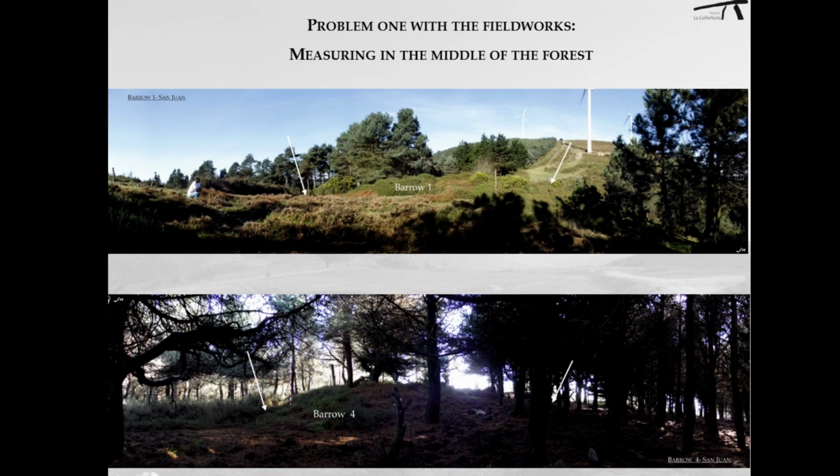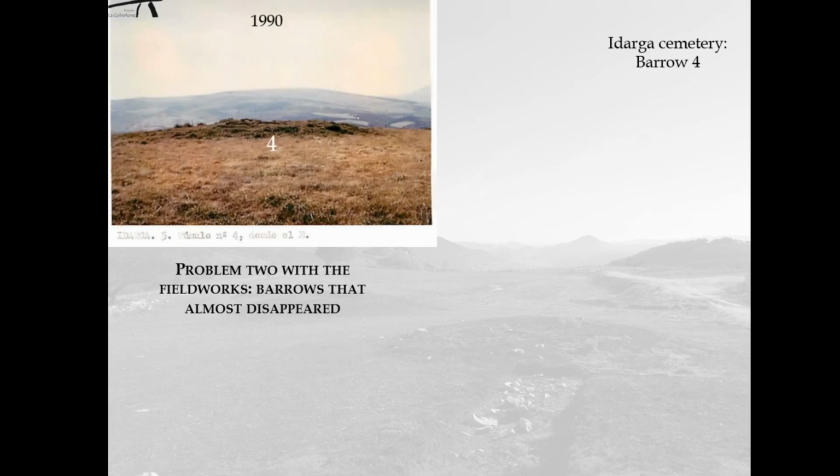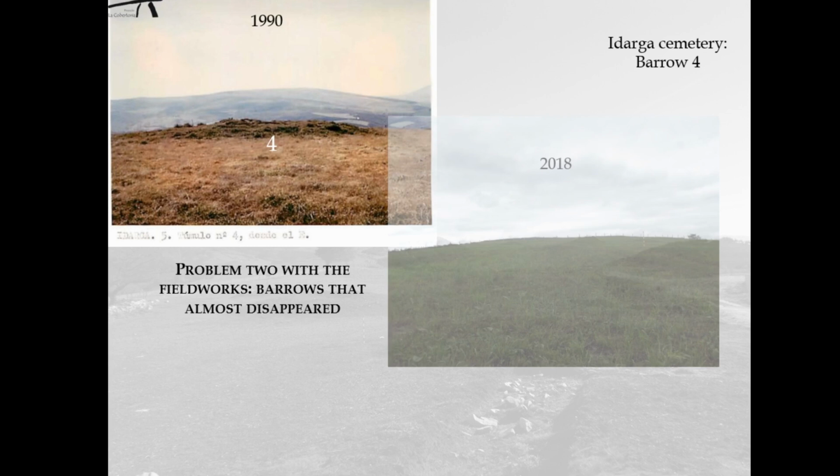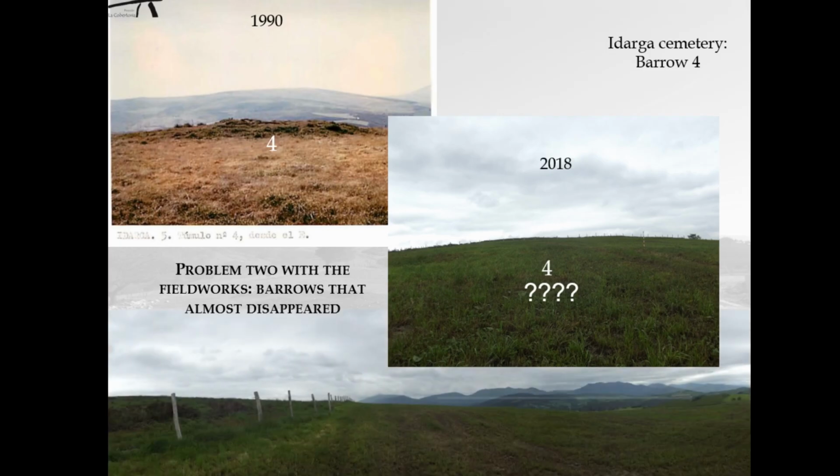Another group of barrows, considered as Hidalga's cemetery, show us the second problem in the updating works. Some barrows are partially destroyed. At this site, 4 clear barrows were identified in 1990. You are seeing now the original structure numbered as 4 at the top part on the left image. However, only 2 appear currently in the LiDAR.